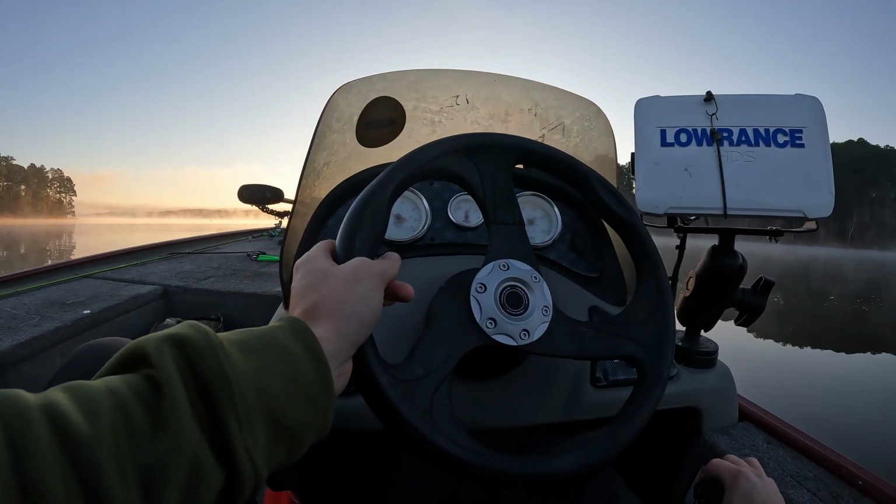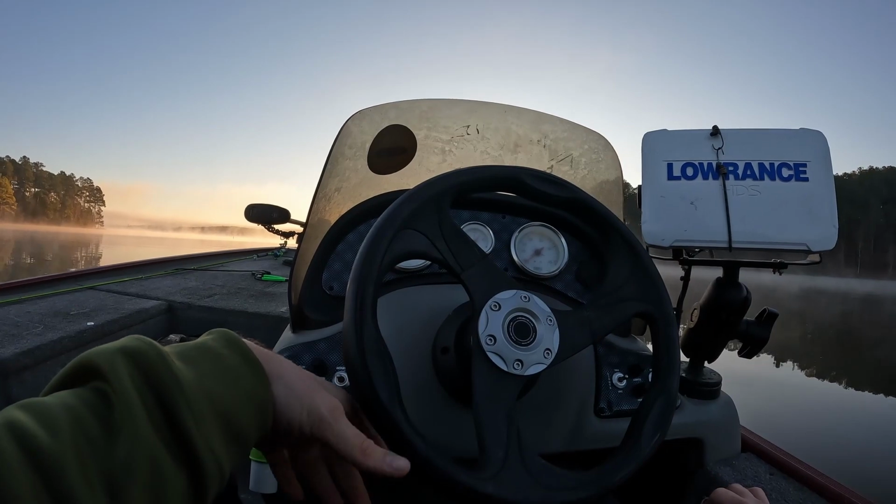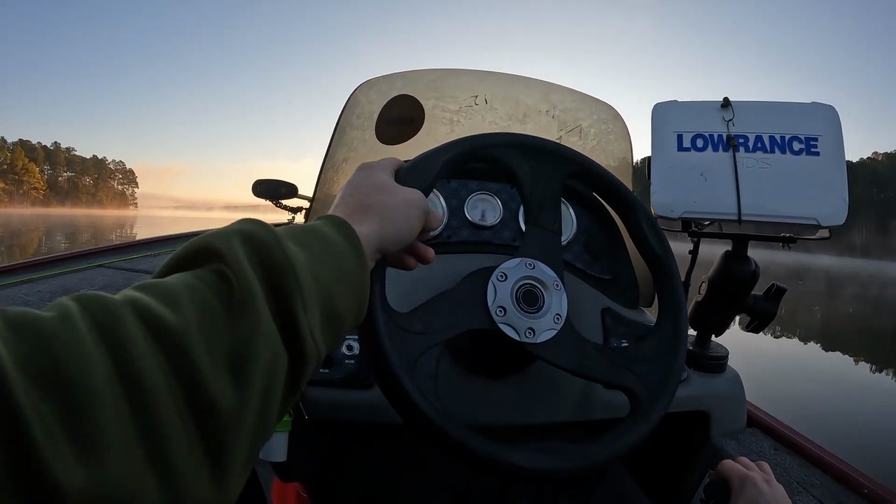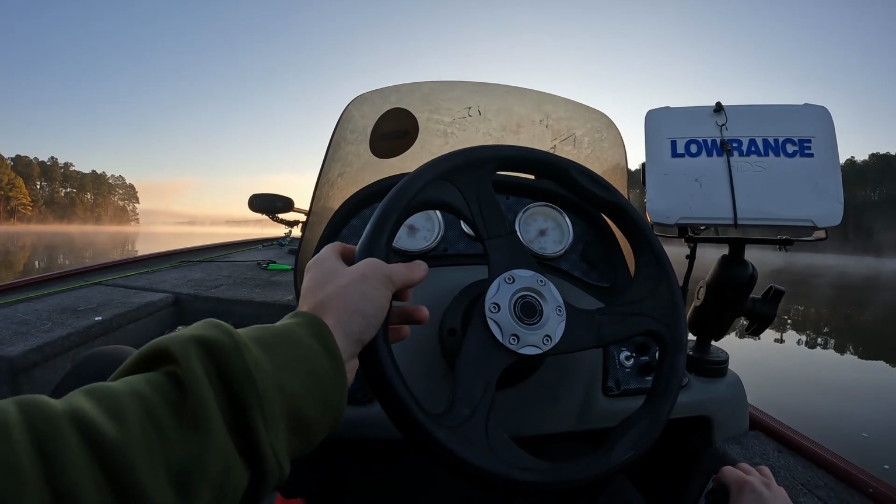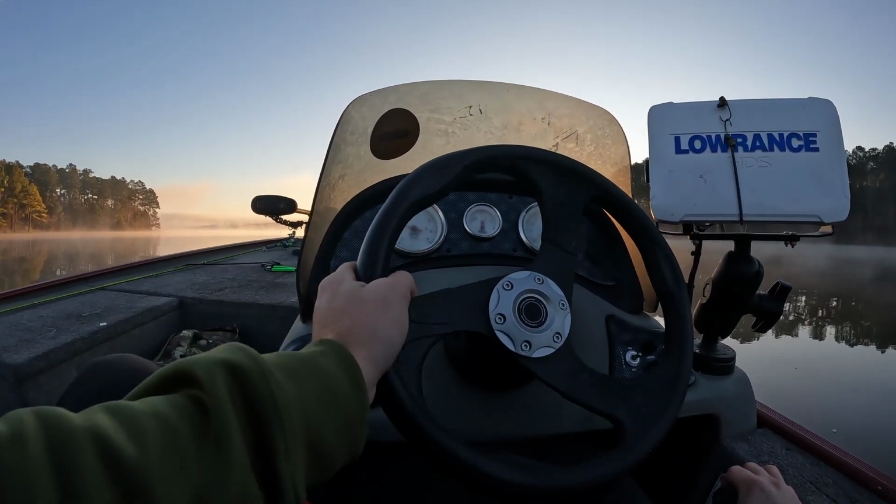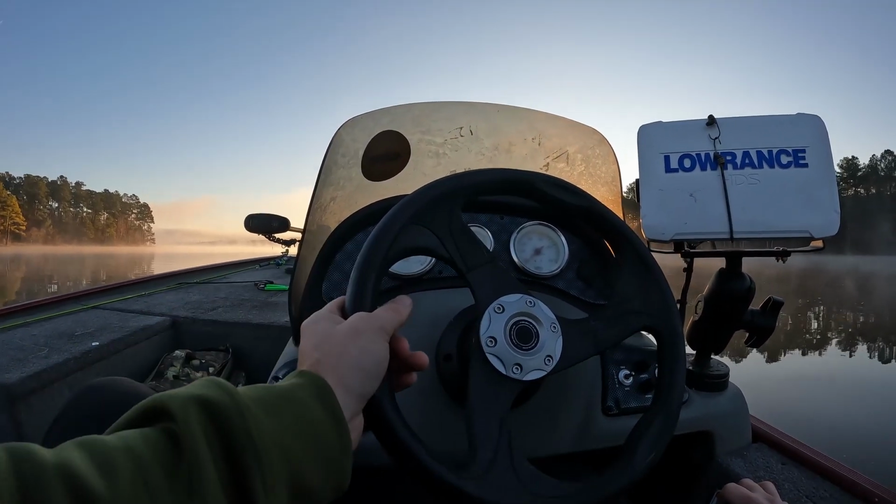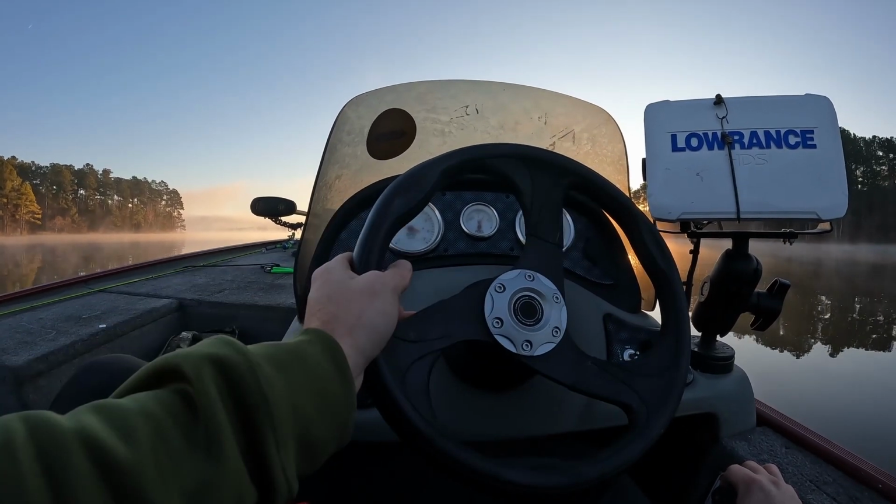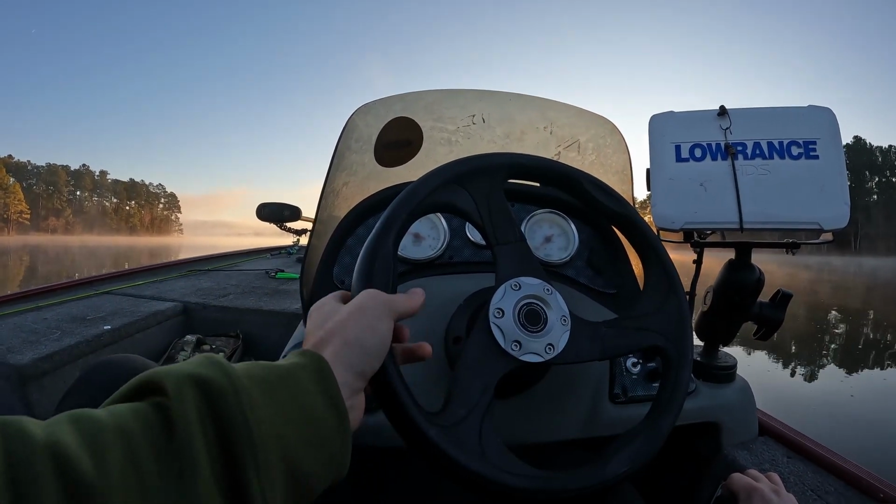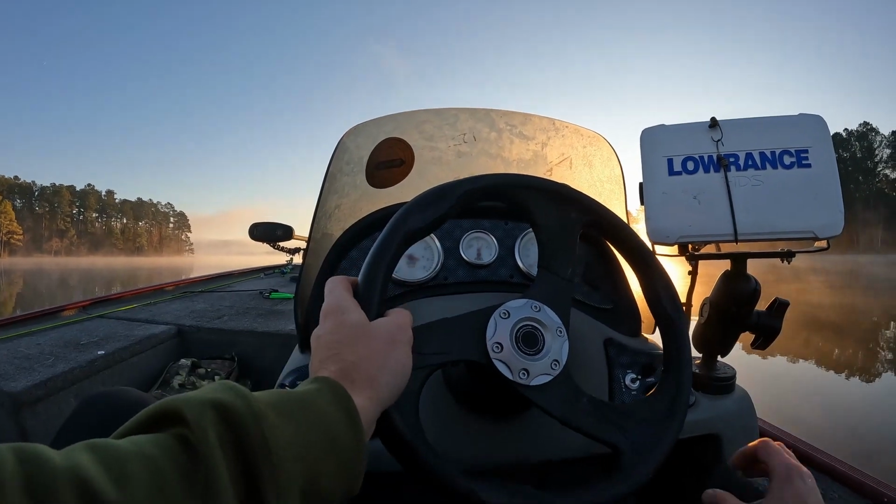We're out here today on Shearon Harris on December 31st, last day of the year. We're gonna see if we can't get a couple crappie in the boat today. We're not looking to keep any, but we're looking to catch some. The air temp is about 27 degrees and it's a pretty chilly morning, but there ain't much wind, so we should be able to hang in there for a while. But I'll get back to it. We'll get on some crappie.